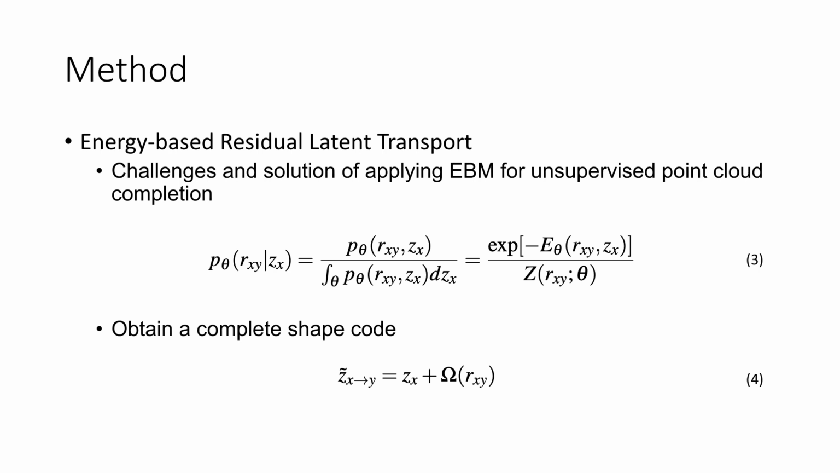The benefit of learning the residual instead of the complete code mainly lies in two aspects. Firstly, no paired partial-complete point cloud data is needed for the residual-based EBM, leading to unsupervised point cloud completion. Particularly, we can define the initial state of Rxy as 0, representing no domain gap between partial and complete point cloud codes. The model is trained to gradually refine Rxy.